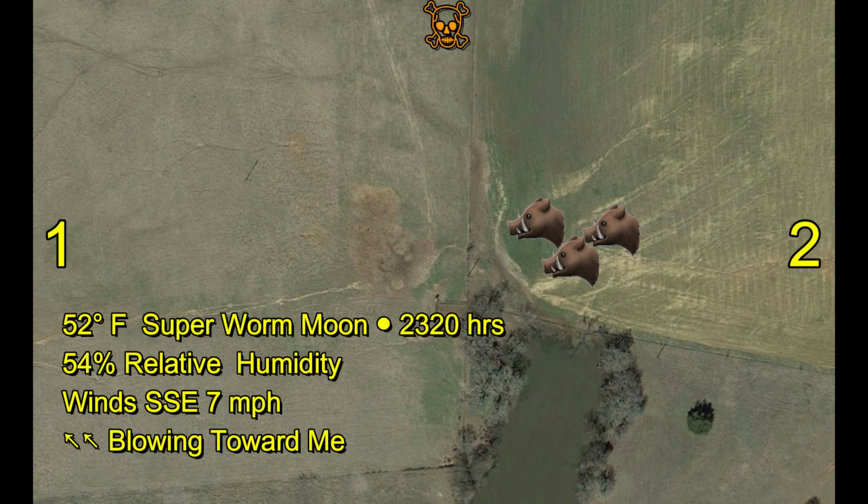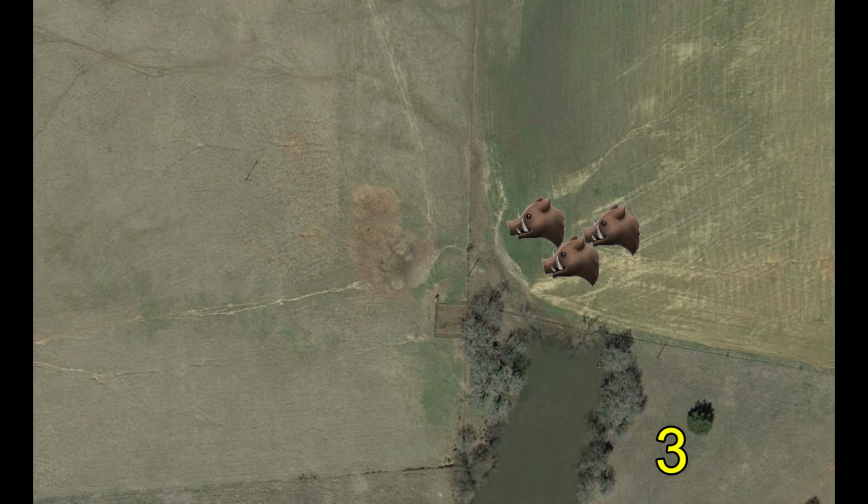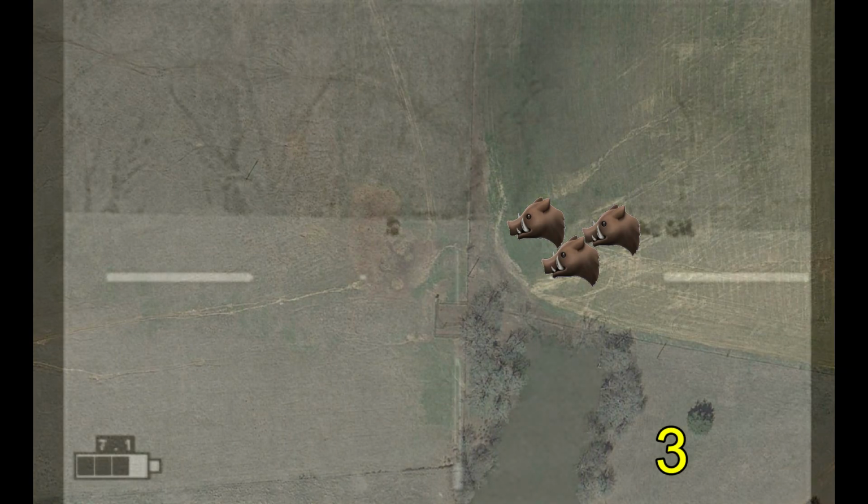Right now the hogs are in the winter weed of field number 2, and I'm going to come in field number 1 along the fence line in order to get my shot at the hogs, and then the survivors are going to take off into field number 3.